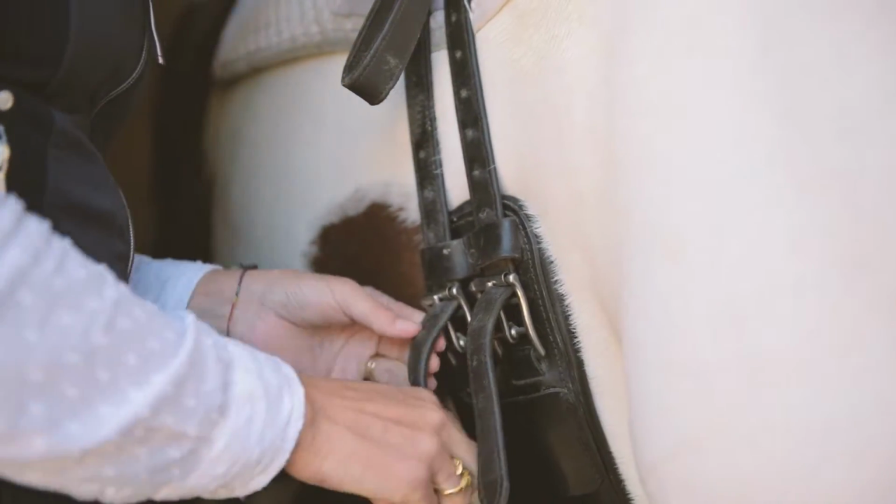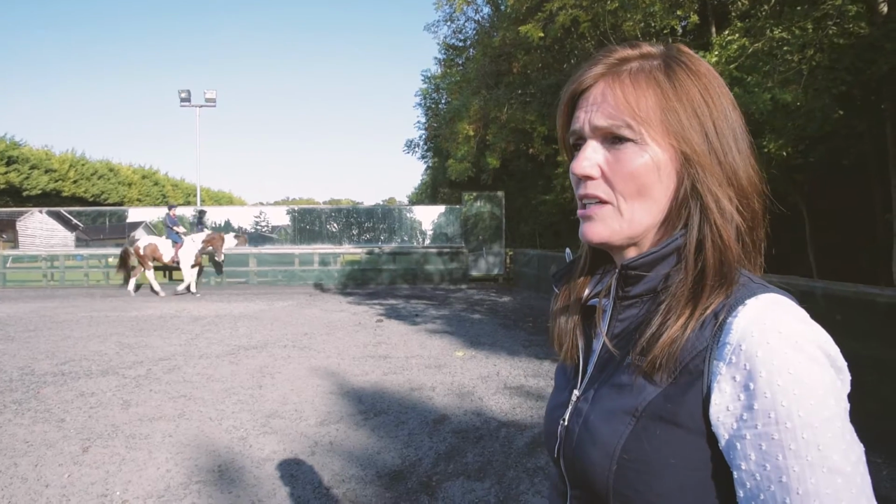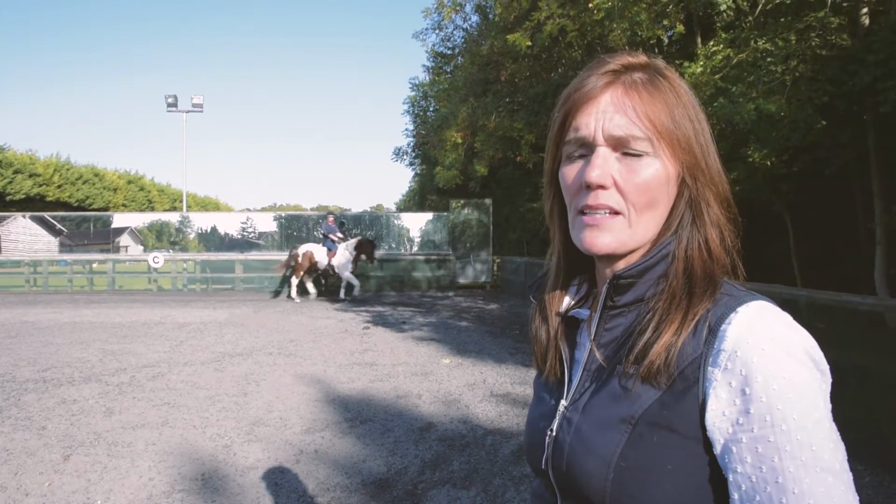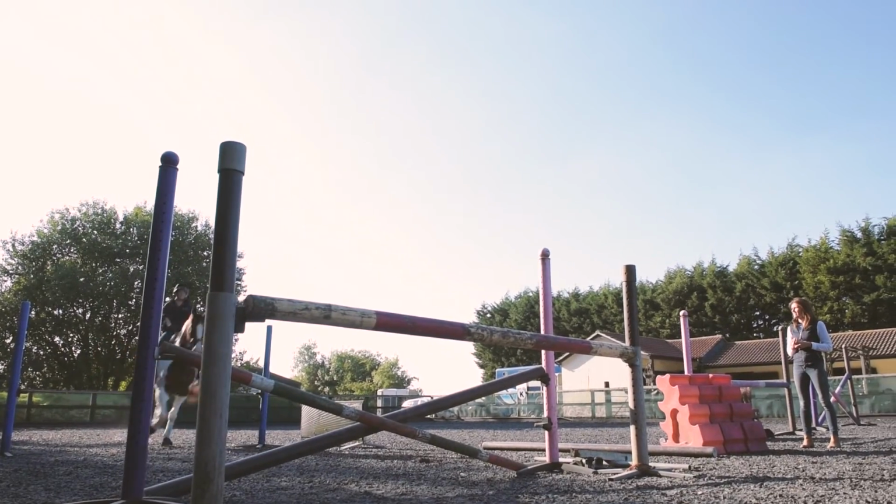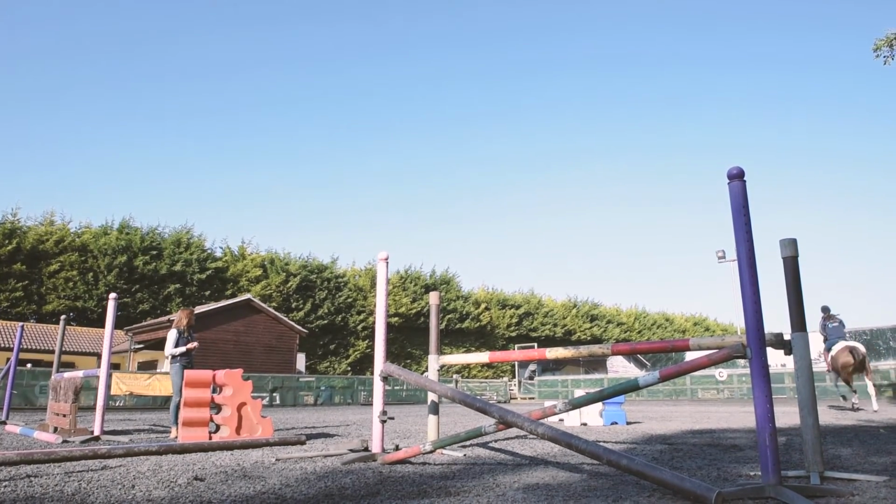What we're looking for in performance horses is early signs of pathology. Those signs might be subtle lamenesses. When those injuries occur, we need to act on it very quickly because they can become chronic.